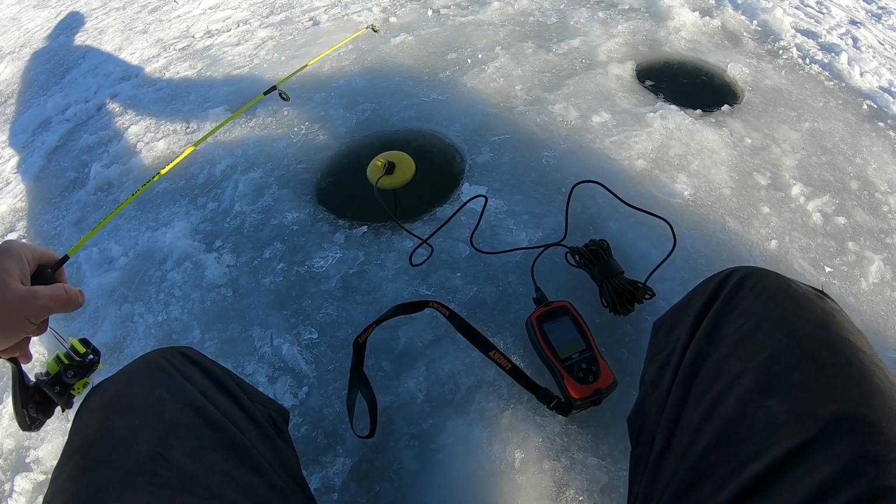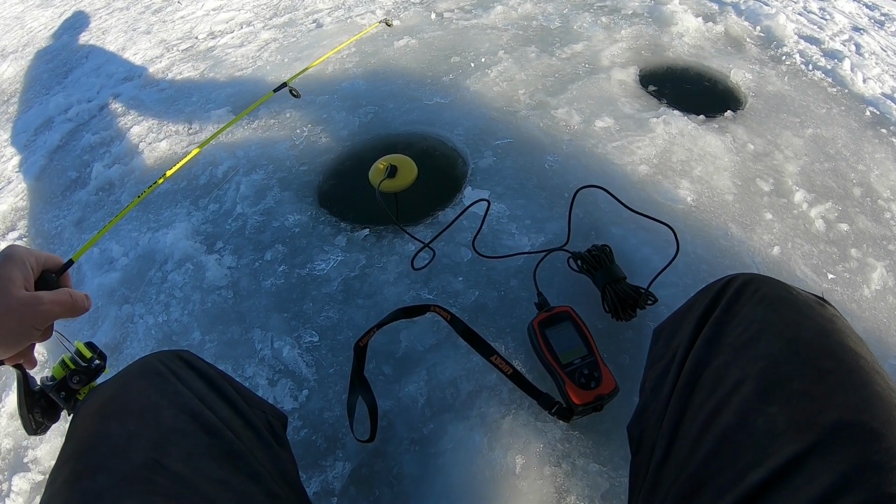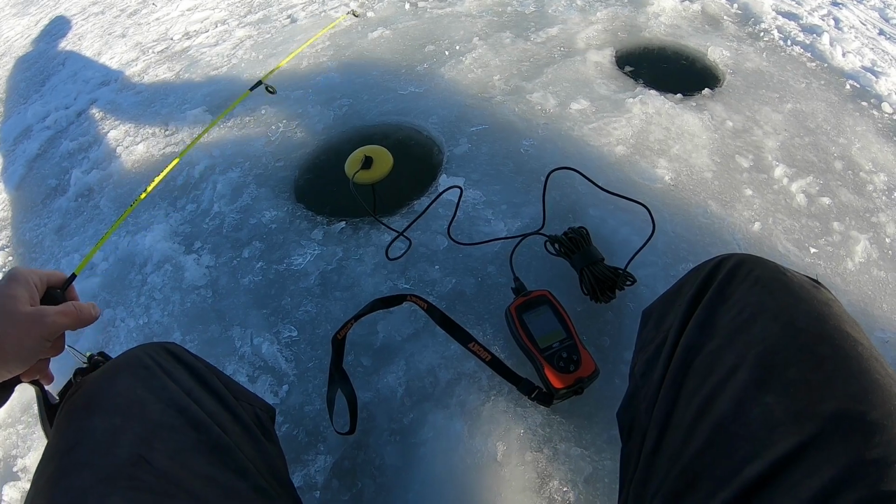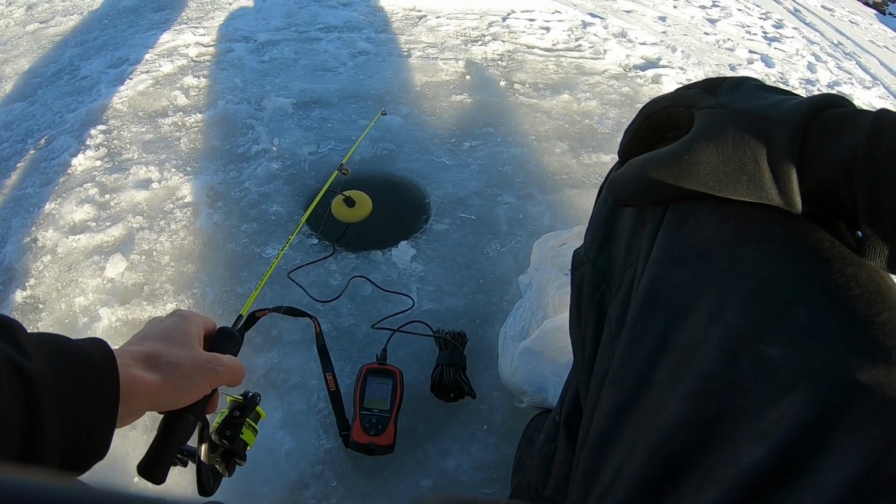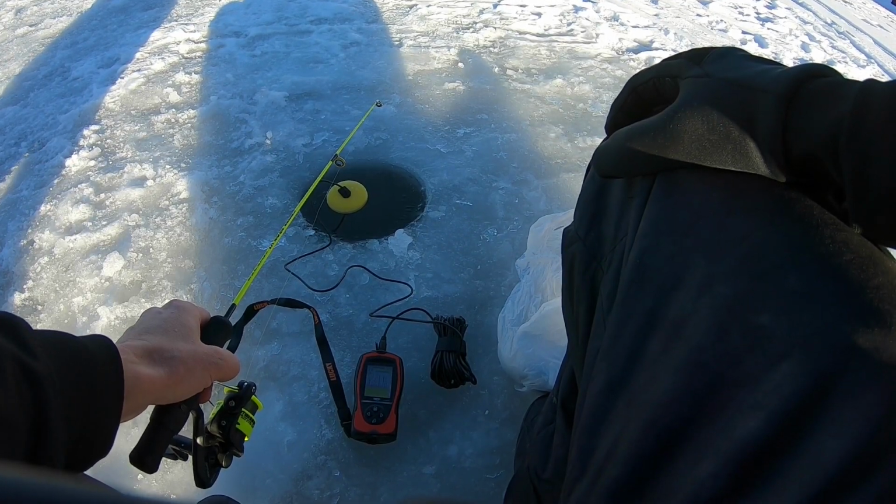Alright guys, I got a fish marked down near the bottom there. Why'd that bog dude catch the biggest northern I've ever seen at 11 miles? Holy, is this a 12er? Man, that fish lost interest. Alright guys, this fish is back. Let's see if it eats.